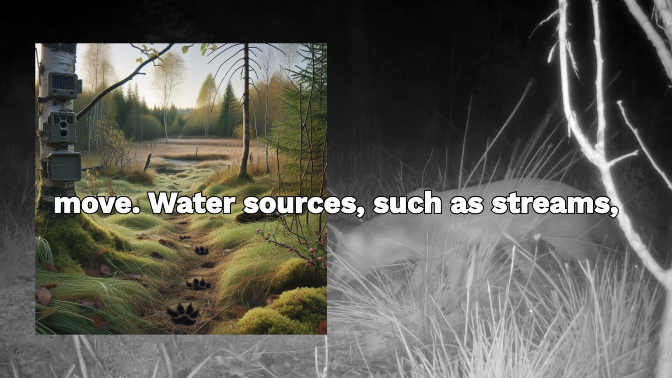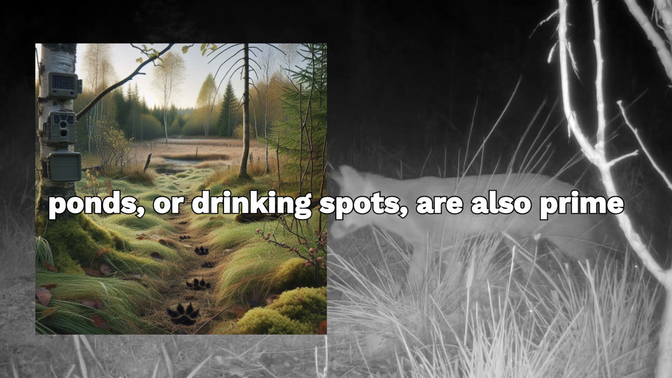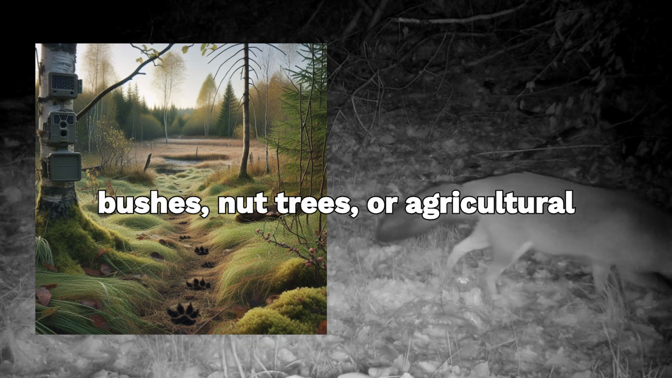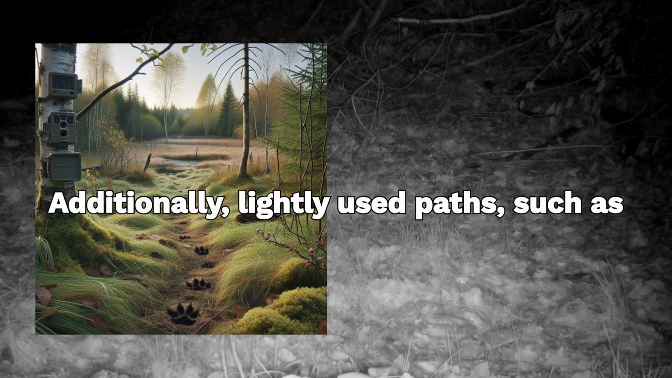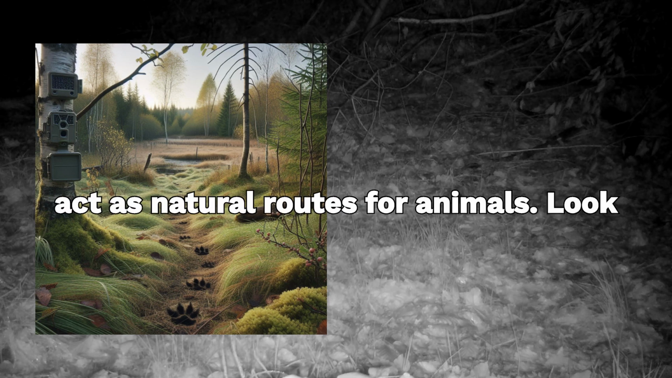Water sources, such as streams, ponds, or drinking spots, are also prime locations, as many animals visit these areas daily. Food sources, like berry bushes, nut trees, or agricultural fields, naturally attract wildlife. Additionally, lightly used paths, such as old hiking trails or forest roads, often act as natural routes for animals.